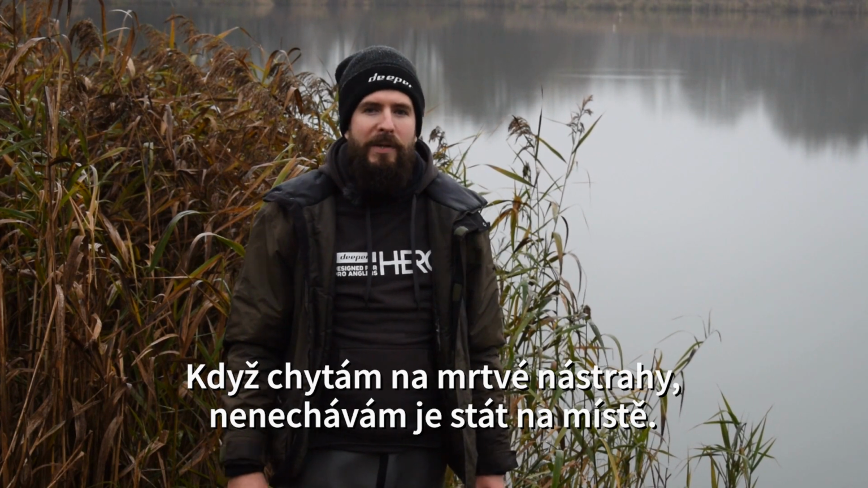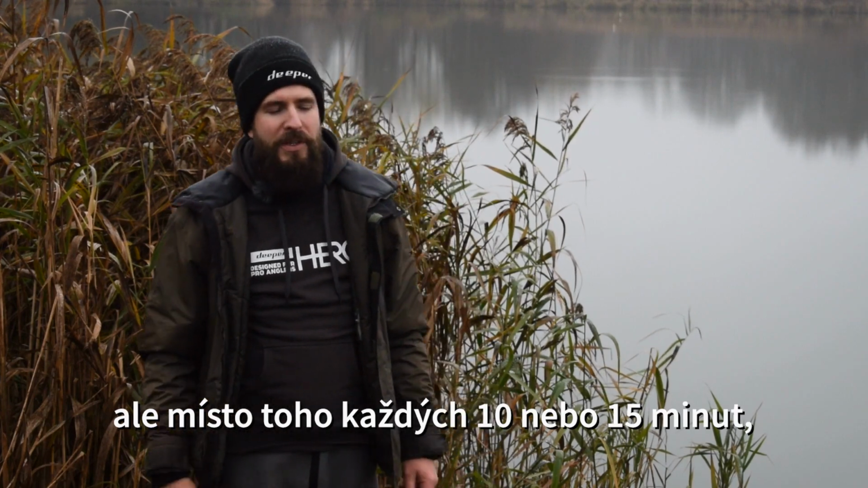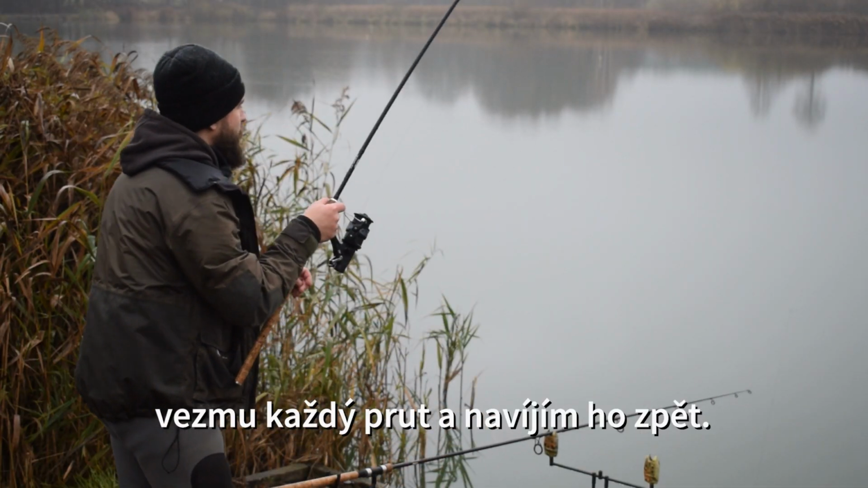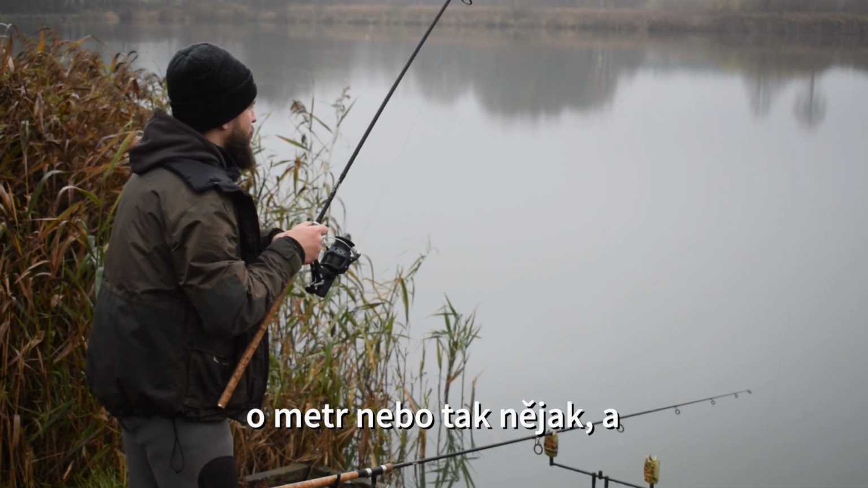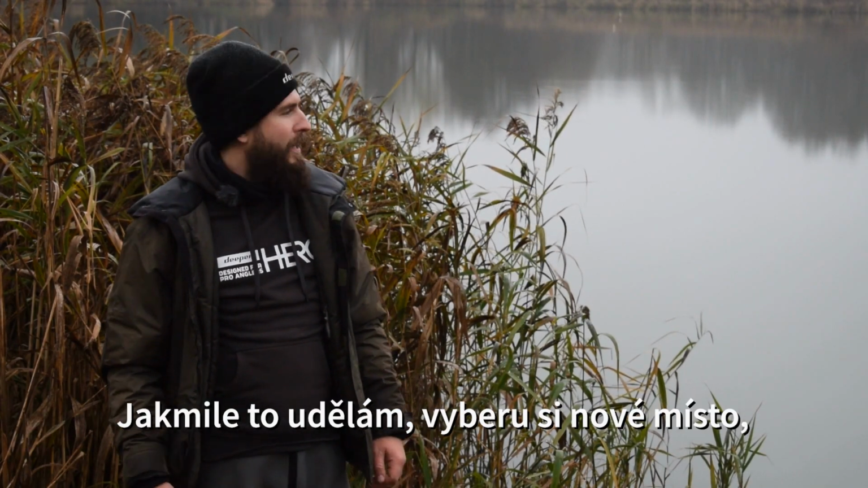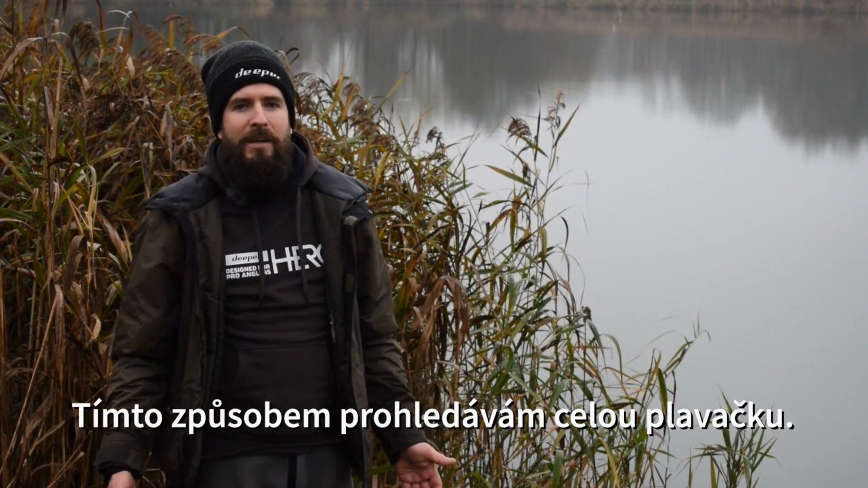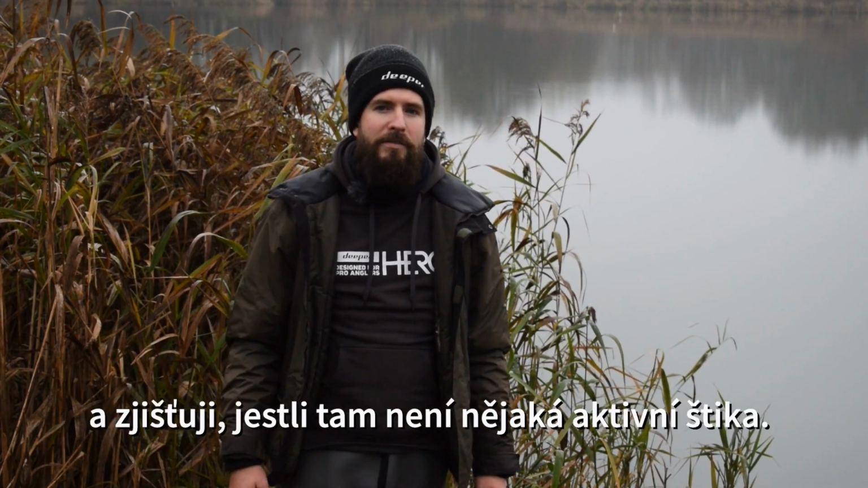When I'm fishing dead baits, I'm not leaving them stationary. Instead, every 10 or 15 minutes I take each rod and reel it back about a meter or so, and I do it all the way until I reach the bank. Once I do that, I'll pick a new spot, cast out, and repeat the same thing. This way I'm scanning my whole swim to see if there's any active pike in there.